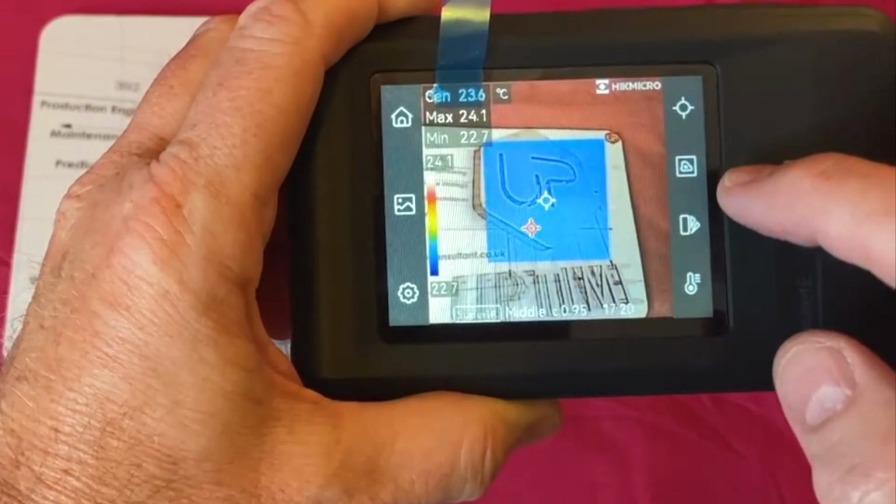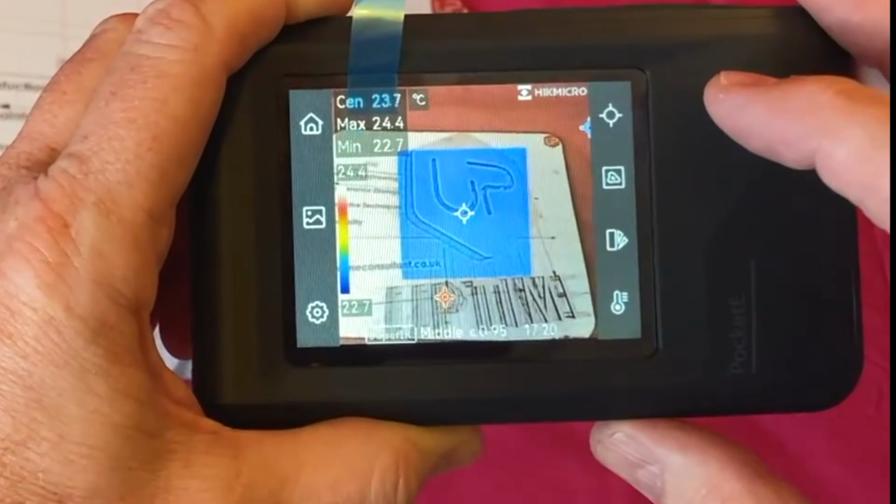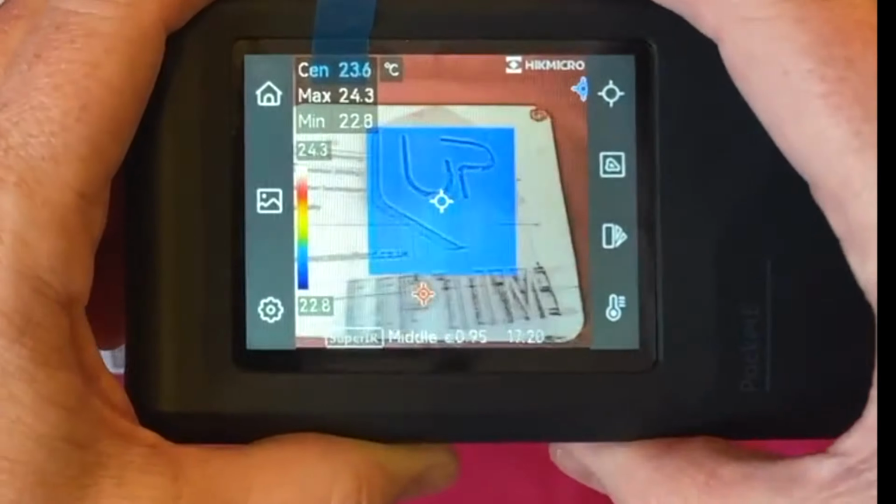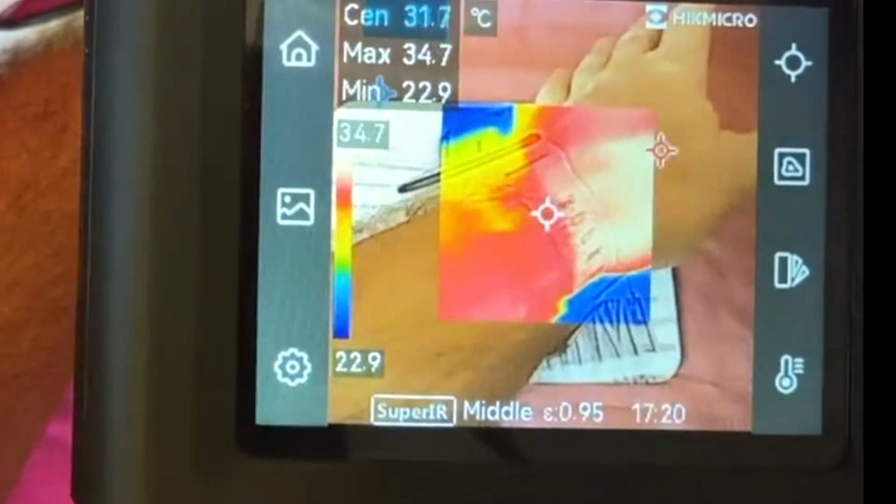At the moment I've got it set on picture in picture. So this means that we can go around a plant. I've also got it set on a central dot, a cold spot and a hot spot. So you can see if I put my hand in front of here now, the hot spot will jump onto. That's just calibrated there, see that?